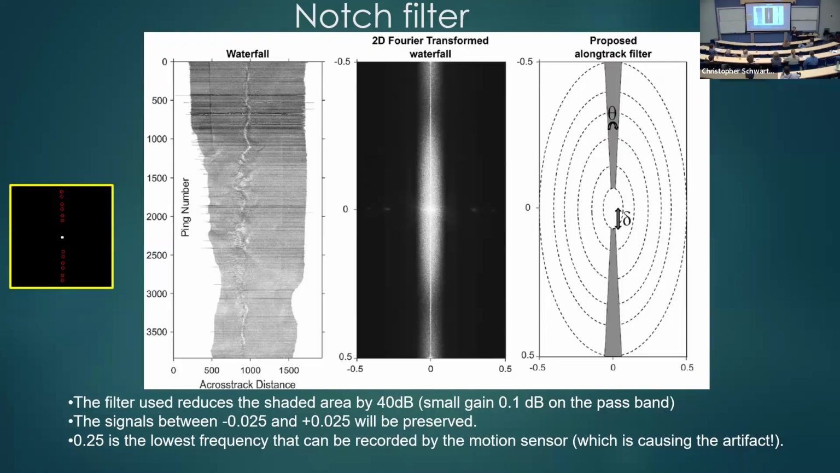And there's a small detail: when you assemble your notch filter, you need to put a tiny gain in the pass band in order to preserve the average of the data. It's a small detail, but put a 0.1 dB gain in the pass band. So it's a balance between what you're removing and what you're preserving. It's a small trick from electronics. You do that. So I love it.